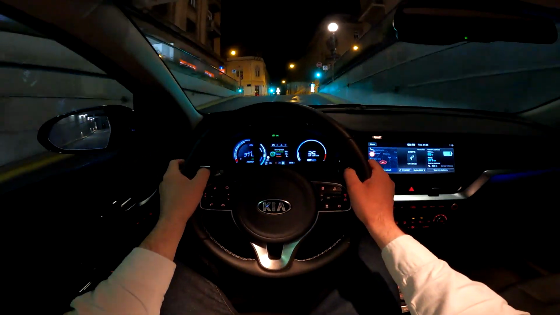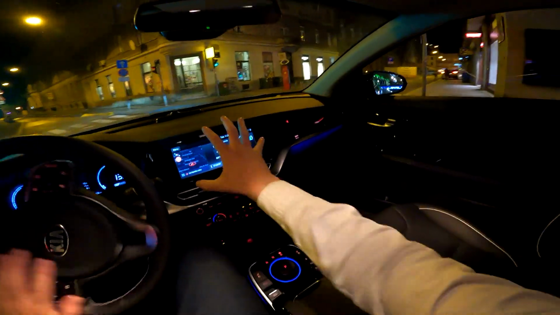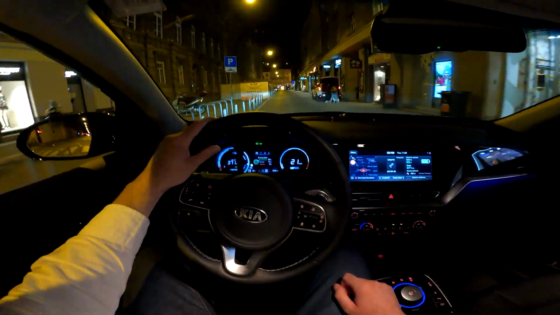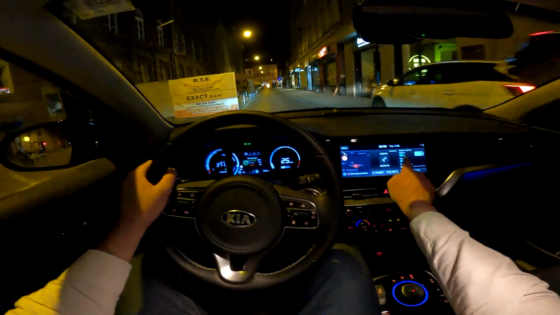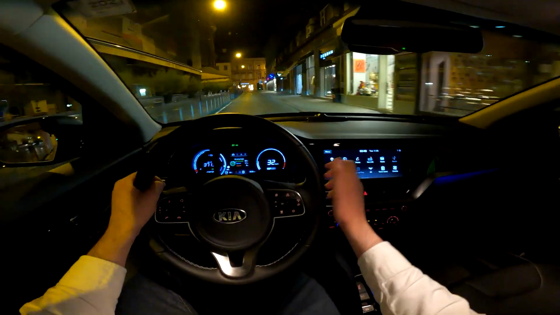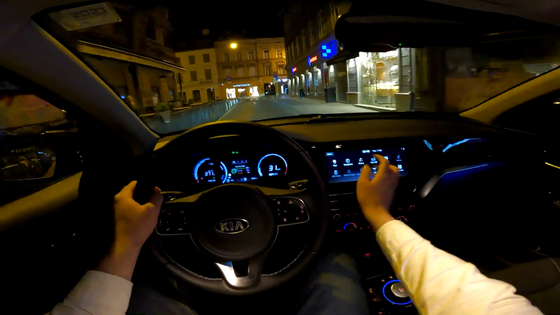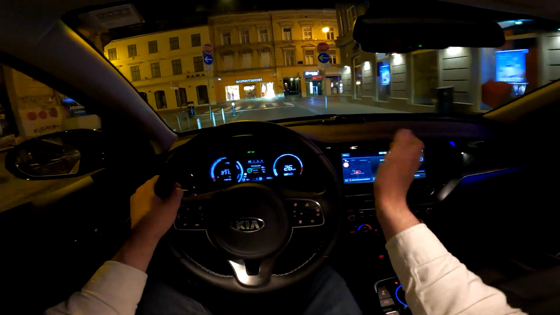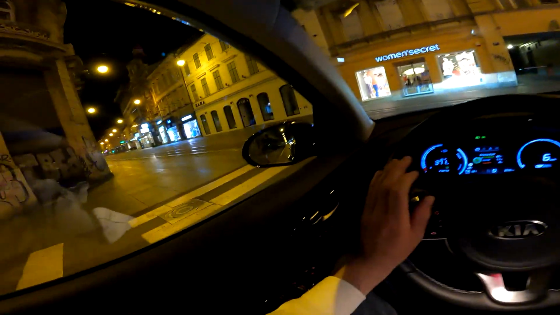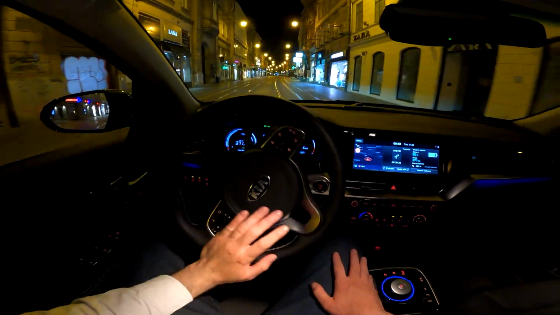In front of me there is a 7-inch digital cockpit, and then in the middle you have the 8-inch touchscreen, and this touchscreen actually is pretty responsive. I am very surprised by this. They have improved over the years, Kia models in terms of the infotainment systems, definitely. So this is pretty good. If you want, you can check out my full in-depth review of this car, where you will find all the elements of the infotainment system, settings and stuff like that.